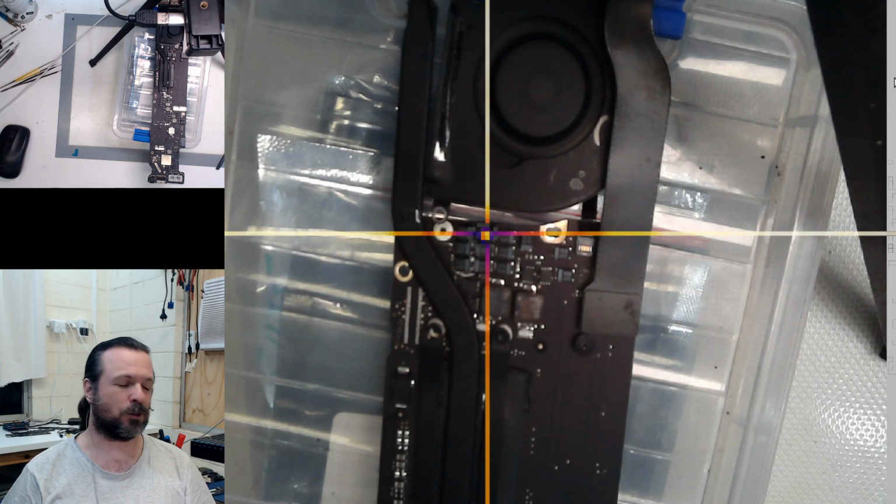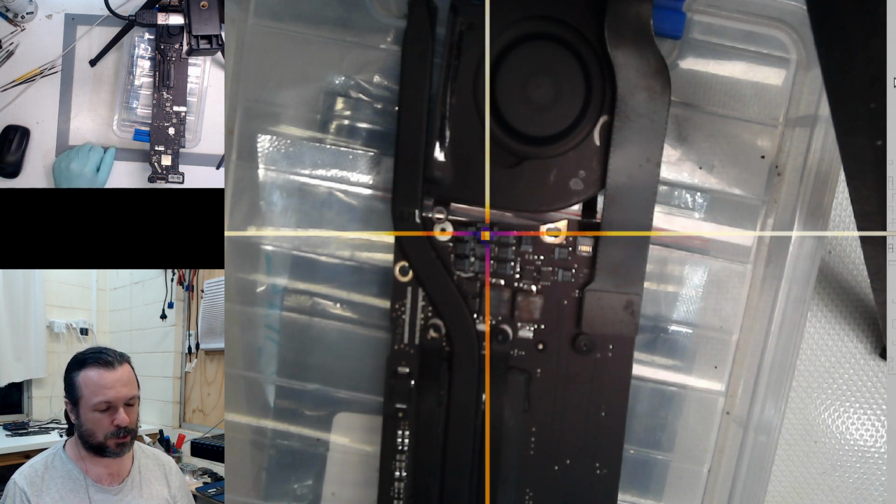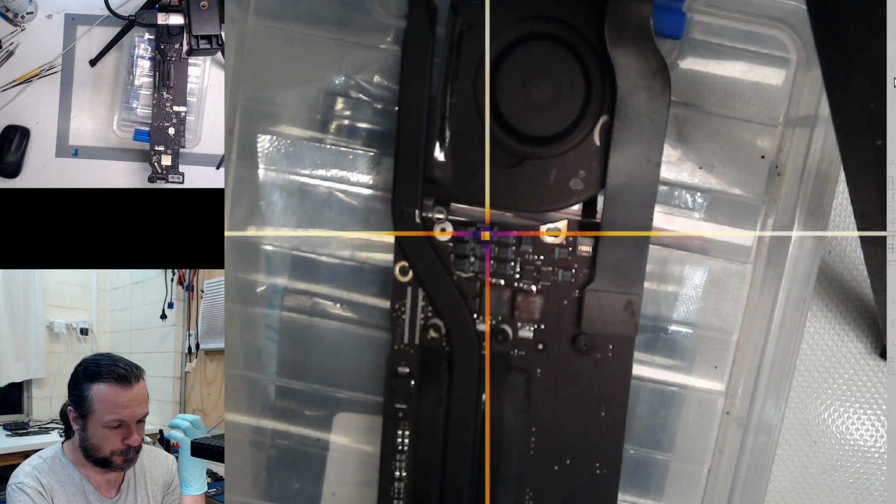Yeah. So it works. So that works for a constant short. I really want to be able to try and do a heartbeat short, and I'm trying to think what cap I can, or where I can do that.